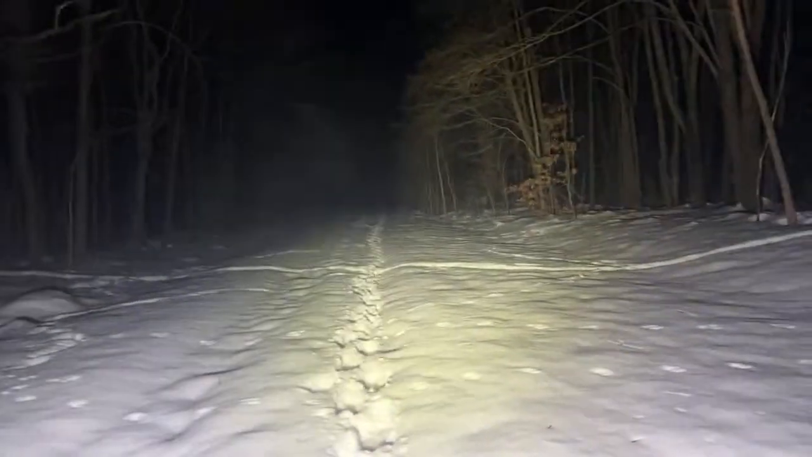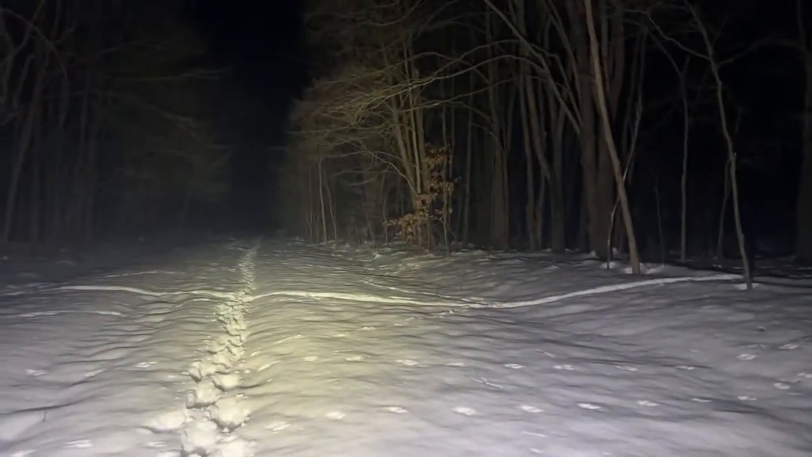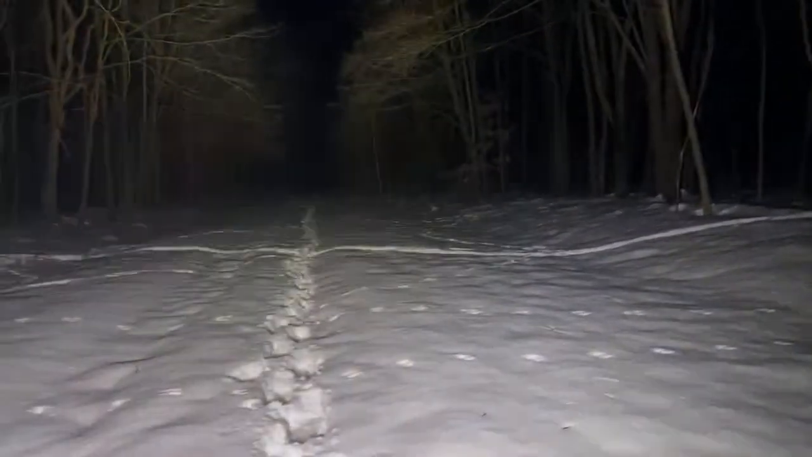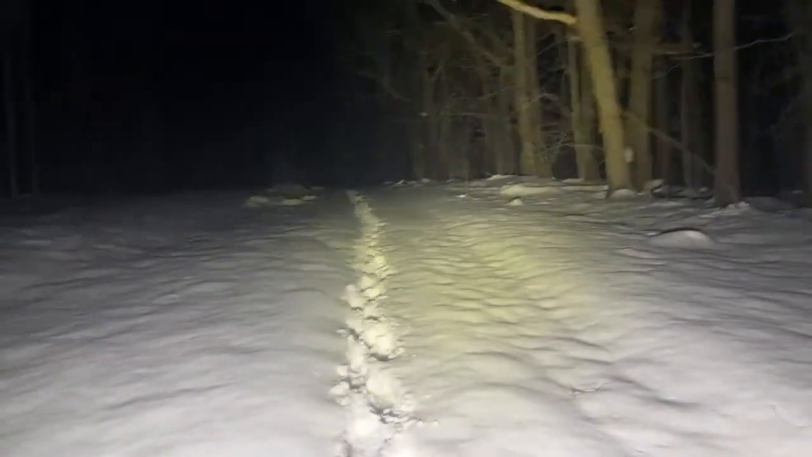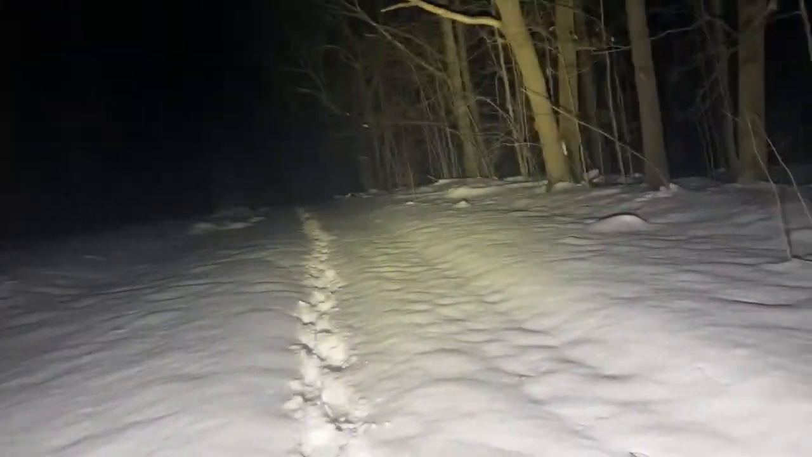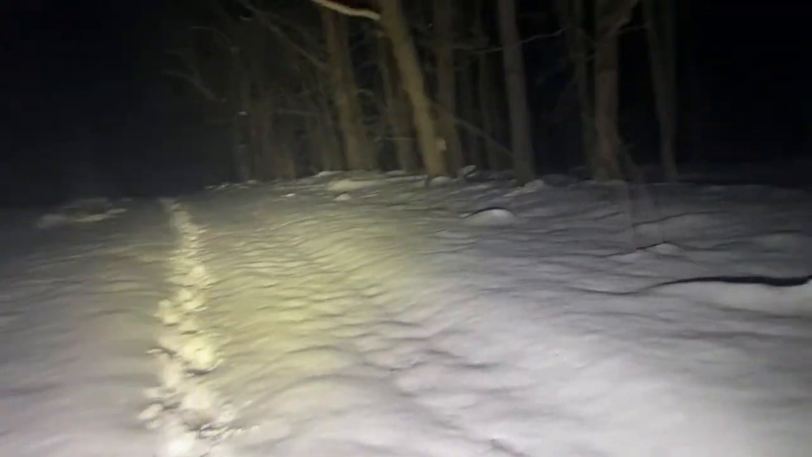And again, I think I'm actually moving too fast. No, I didn't. The smell was, okay, that smell was back up this way. That weird smell I was telling you about, it was only back up there in that area. I didn't smell it anywhere else.